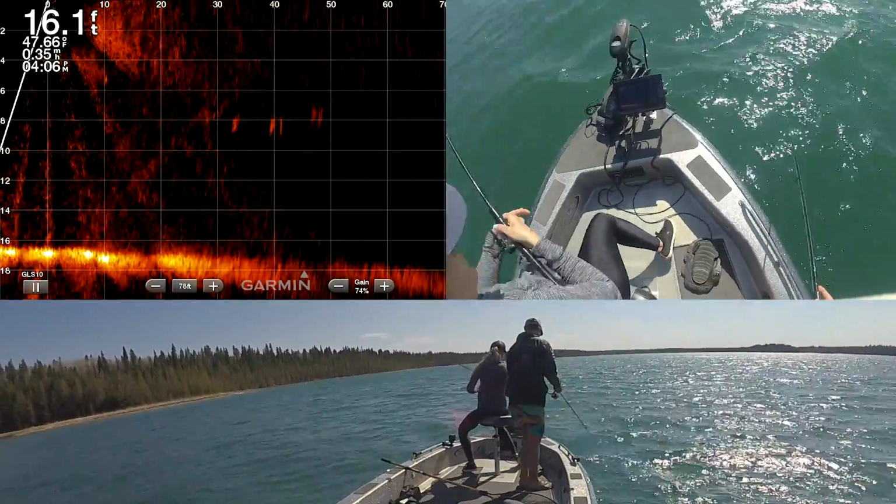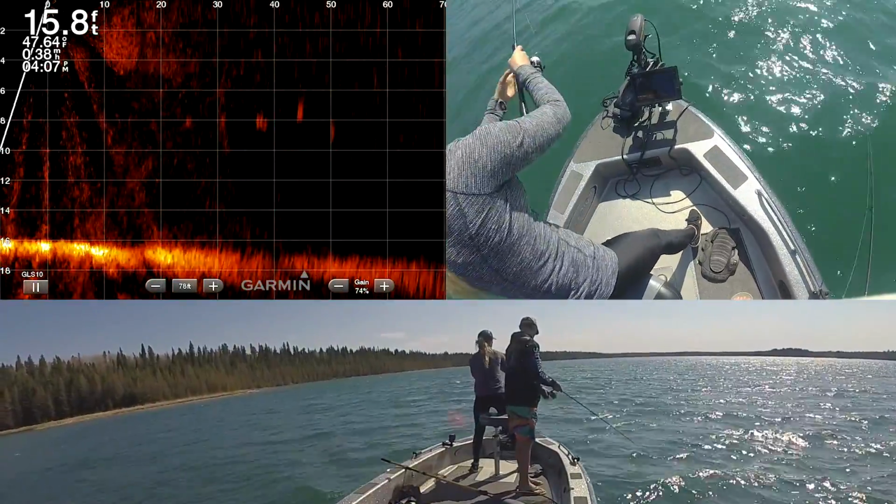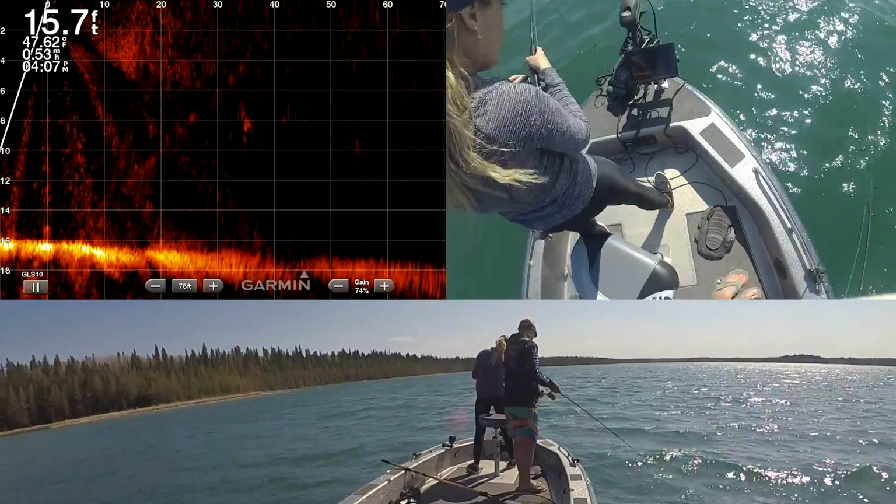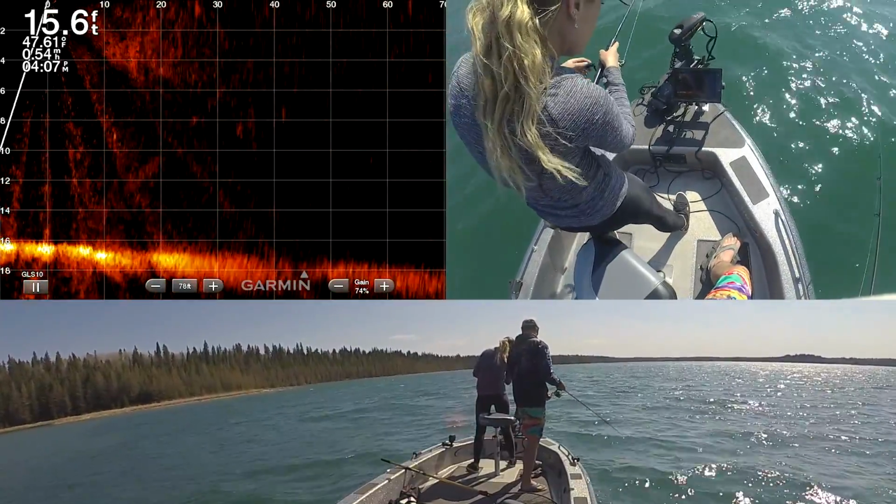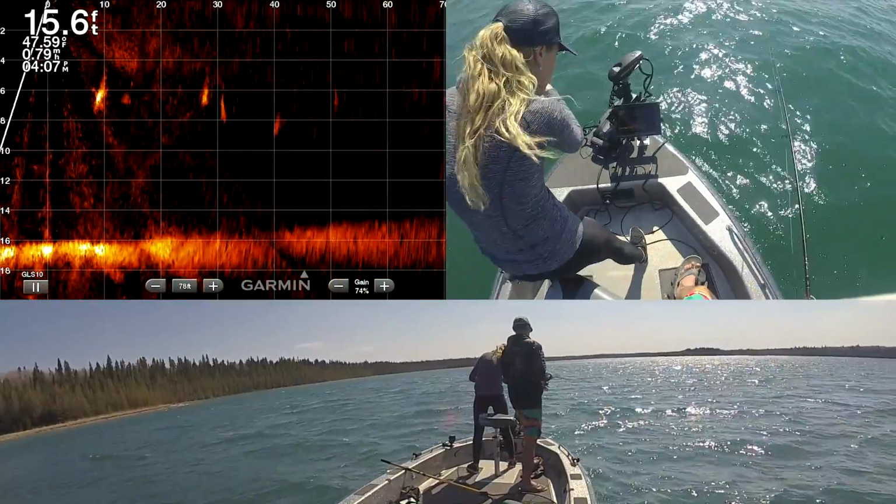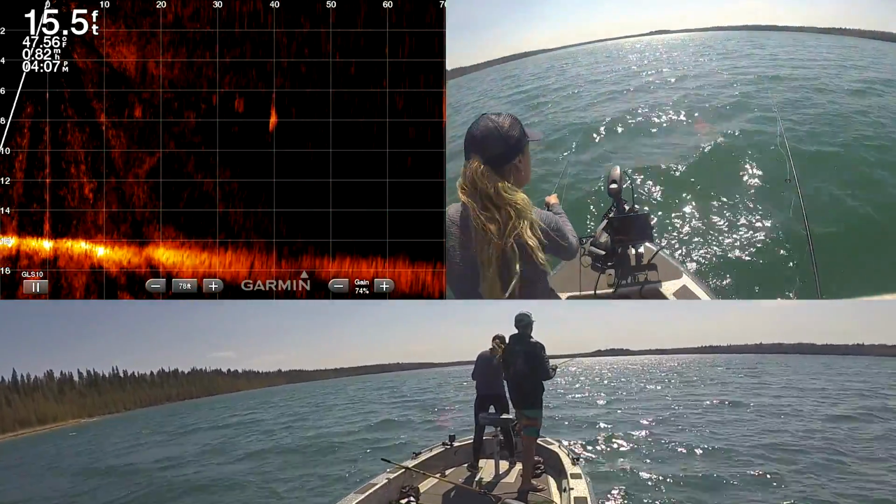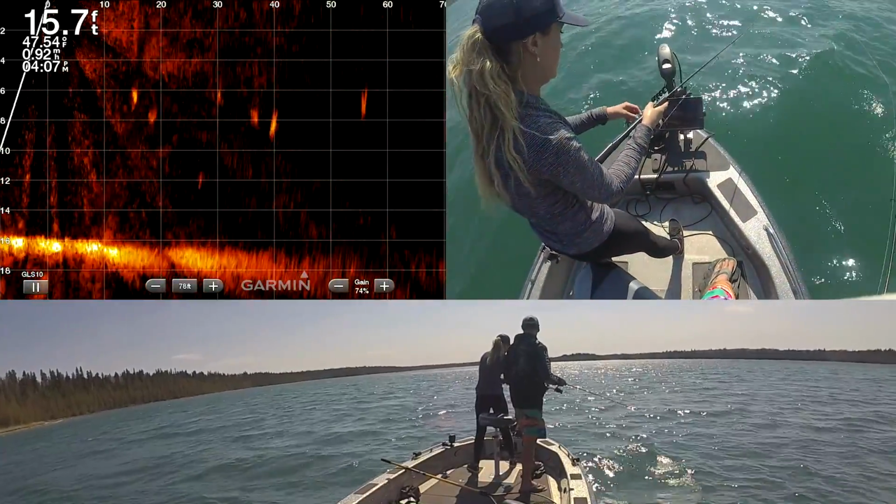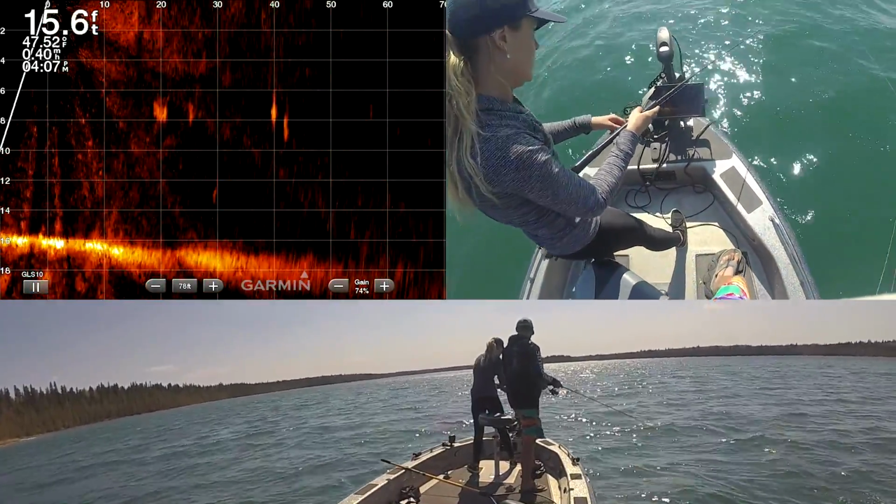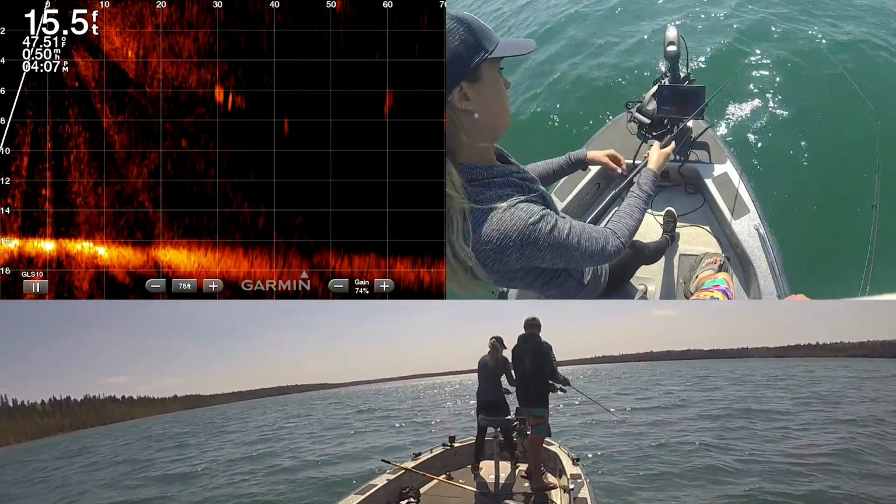Look at them all. What? How many is there? Like 6? It's gonna be right on them, I think. They're just to the right here. My goodness. This is so cool. Look it. There's like 12. Wonder if the rattle bait would get them going a little better. Crazy schools of lake trout on the live scope.